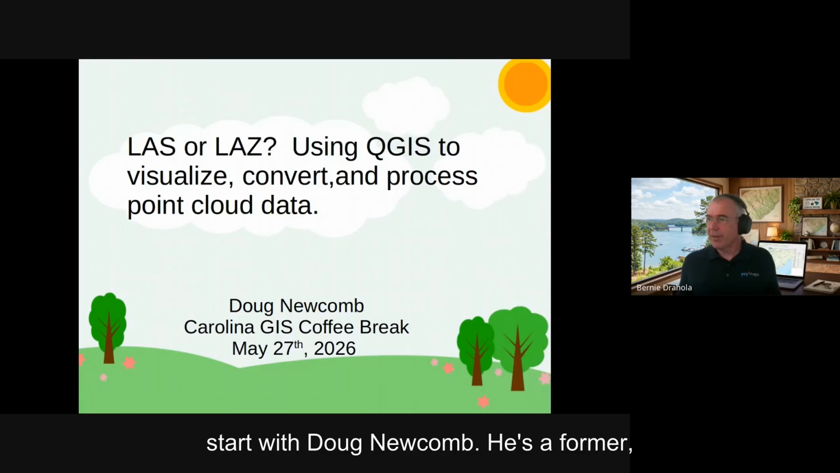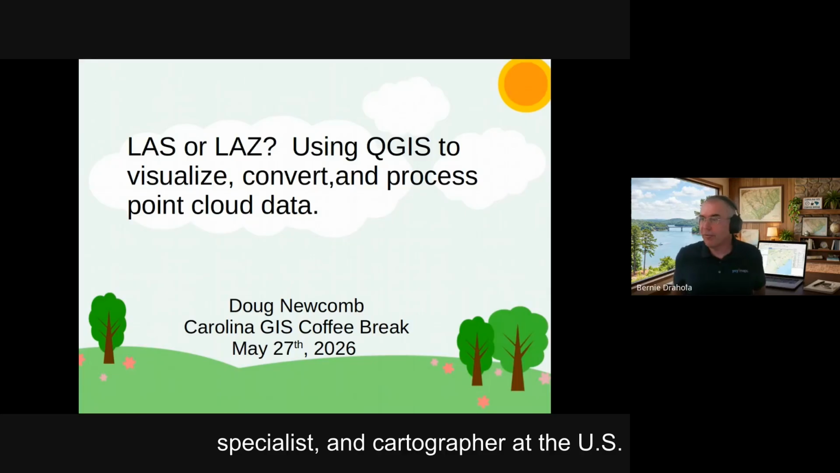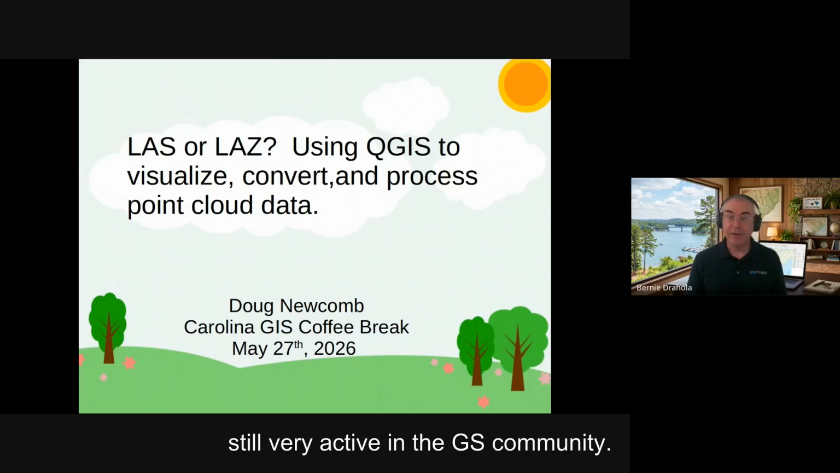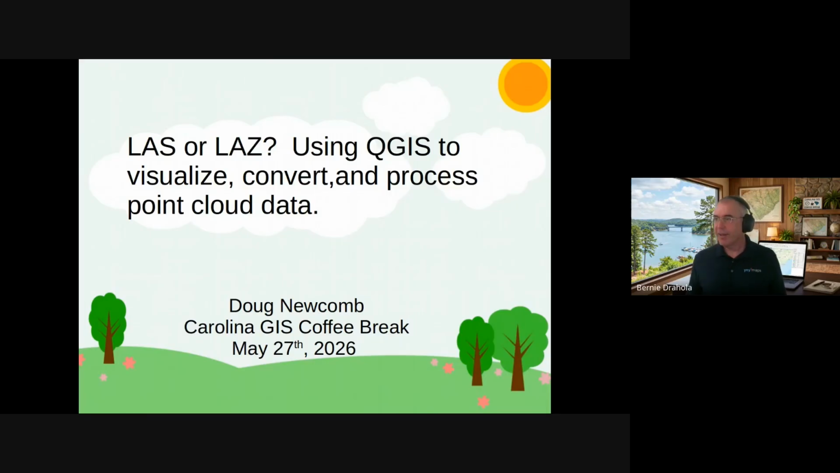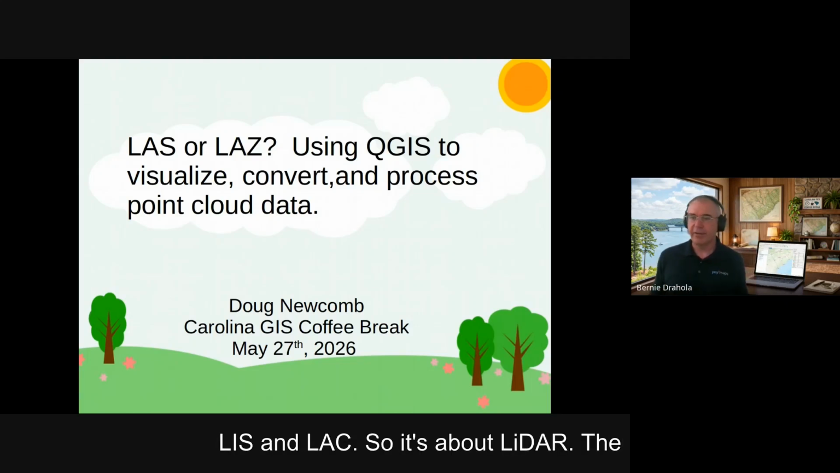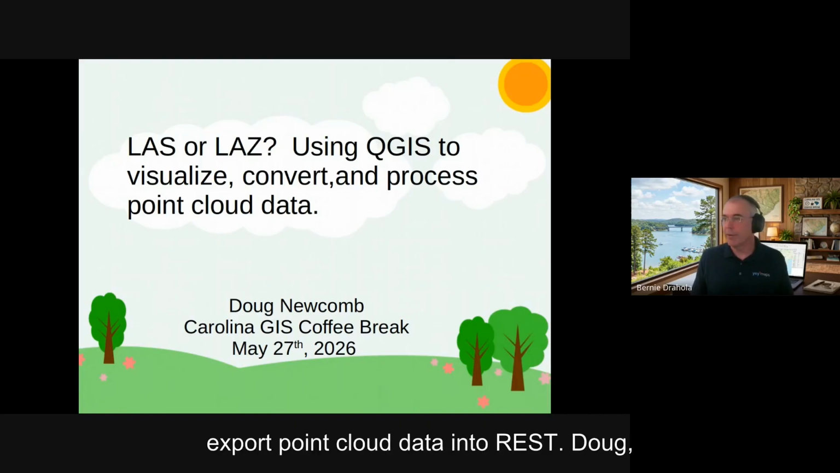We're going to start with Doug Newcomb, a former hydrologist, IT specialist, and cartographer at the U.S. Department of Interior, now retired and still very active in the GIS community. Doug is going to give a presentation about LAS and LAZ. It's about LiDAR, and the presentation will demonstrate how to visualize, convert, and export point cloud data into raster formats. Doug, go for it.